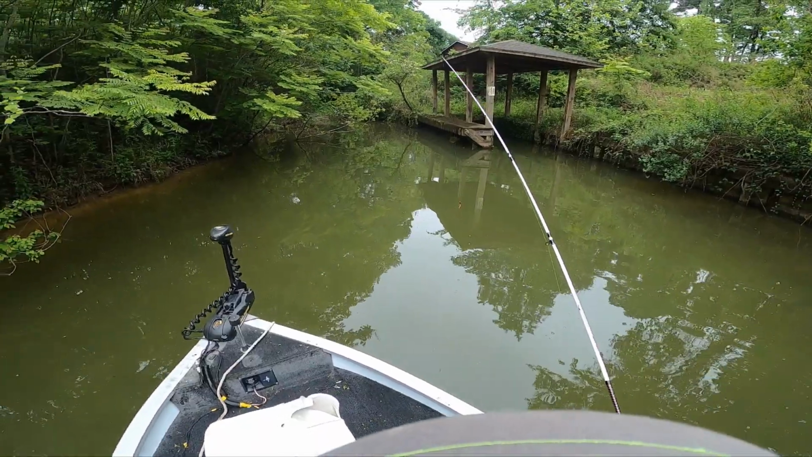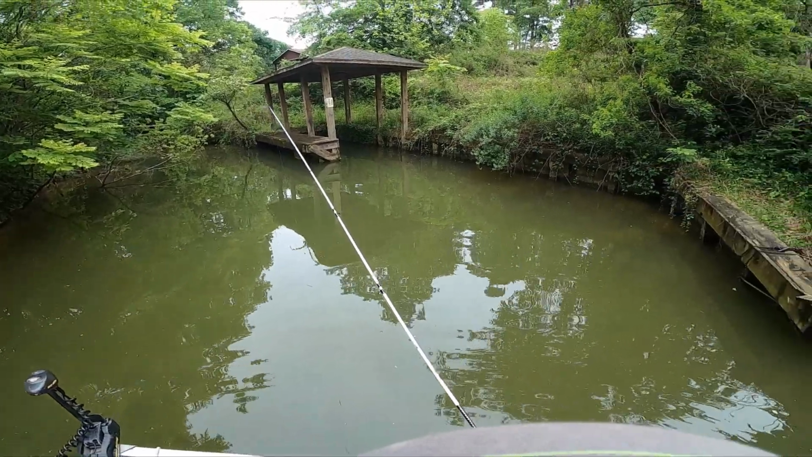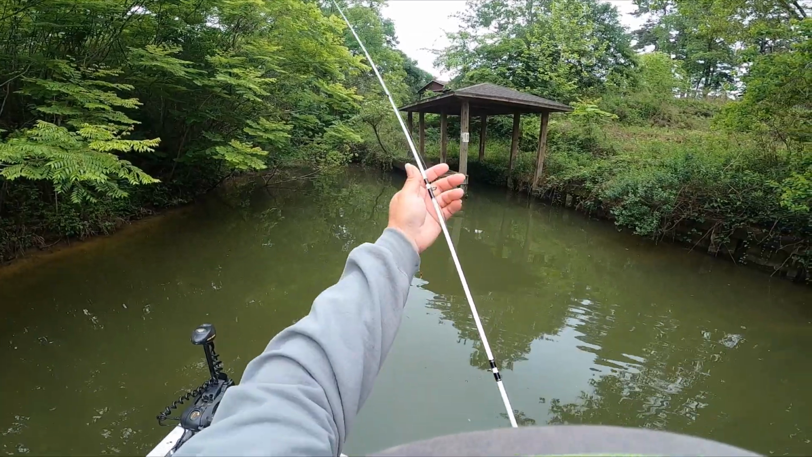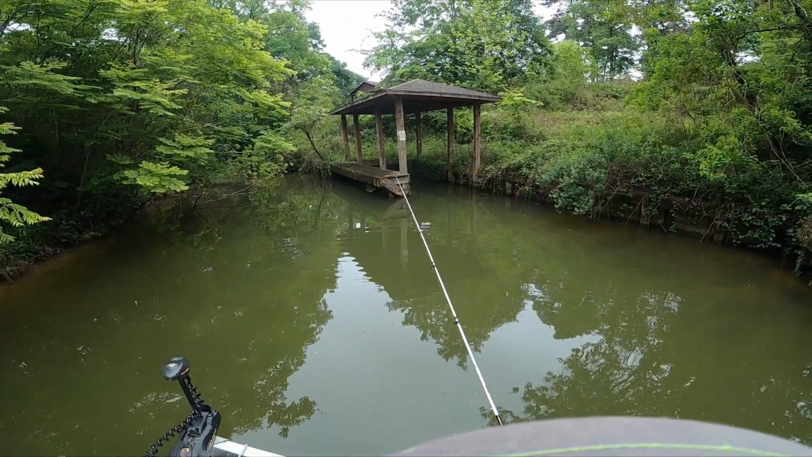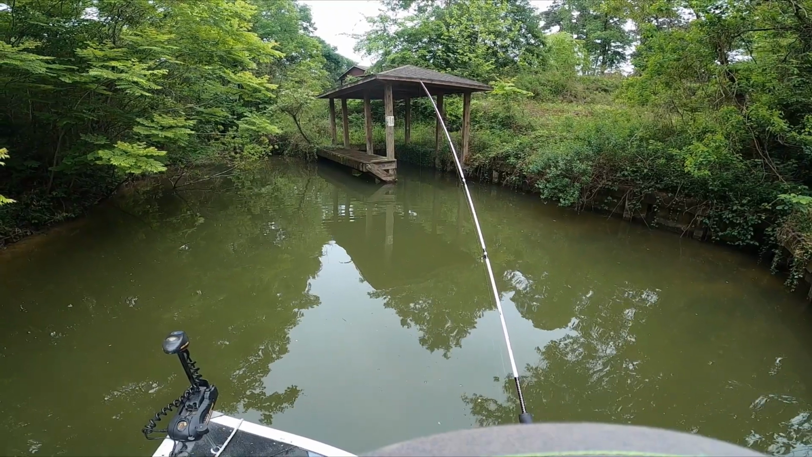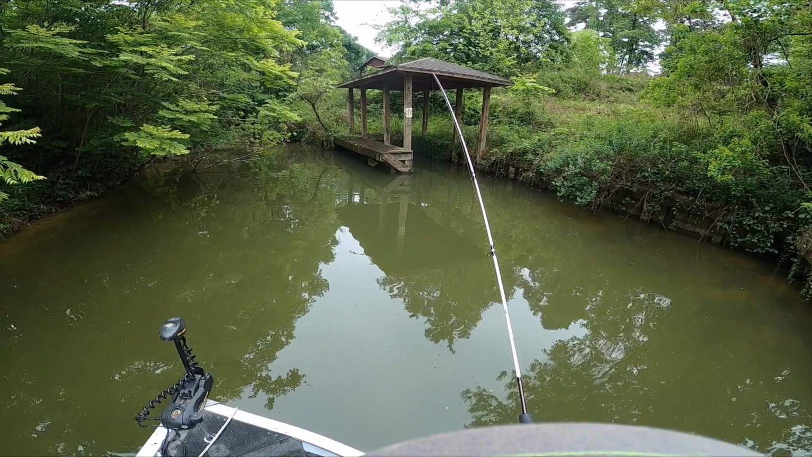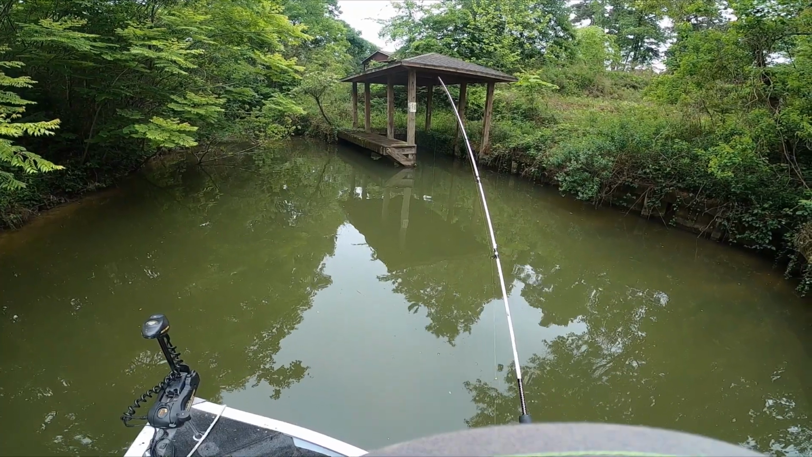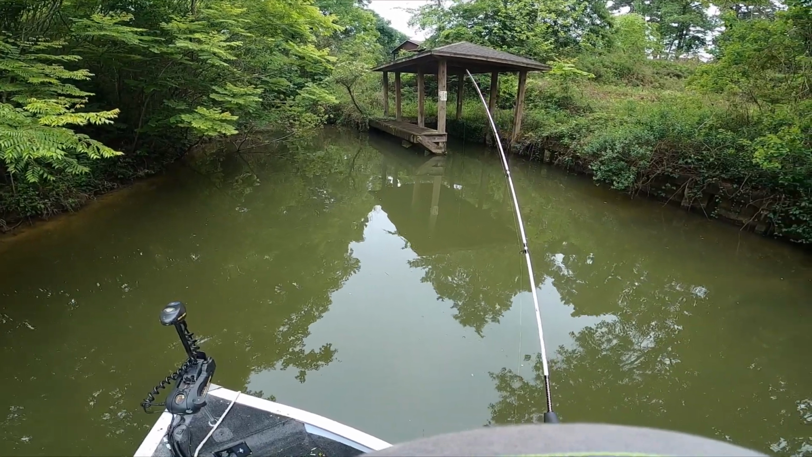And like I said, folks, you don't need perspective mode. Honestly, this time of year, you don't even need electronics. Just find yourself a spot like this, shallow, where you feel that the crappie are spawning. You can either jig for them, throw a minnow on a bobber, throw it out there. I mean, you all know how to catch crappie. This is just a way that I do it, and I wanted to share it with y'all.